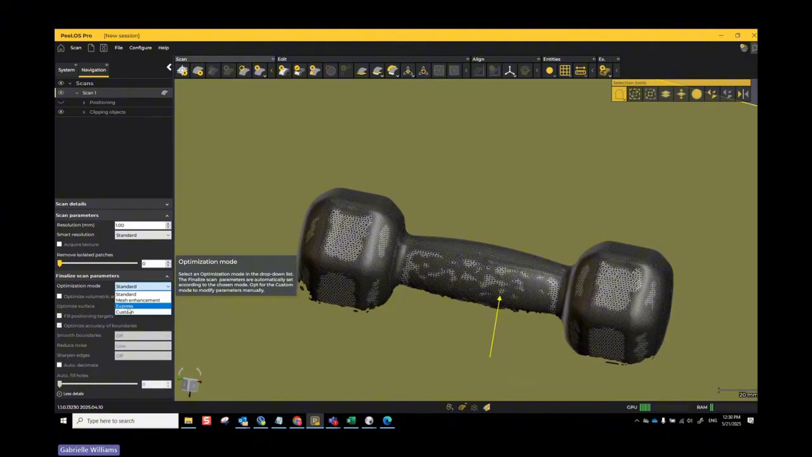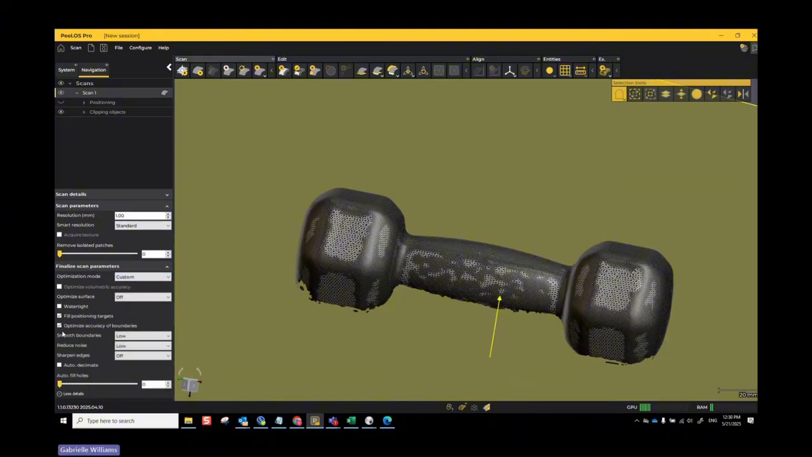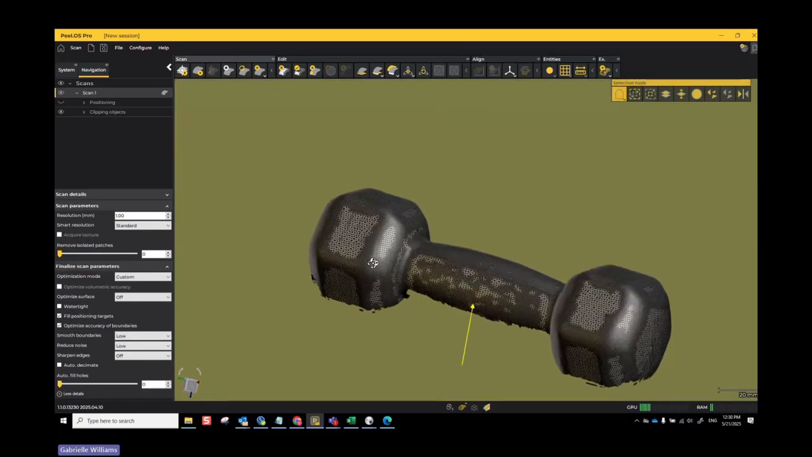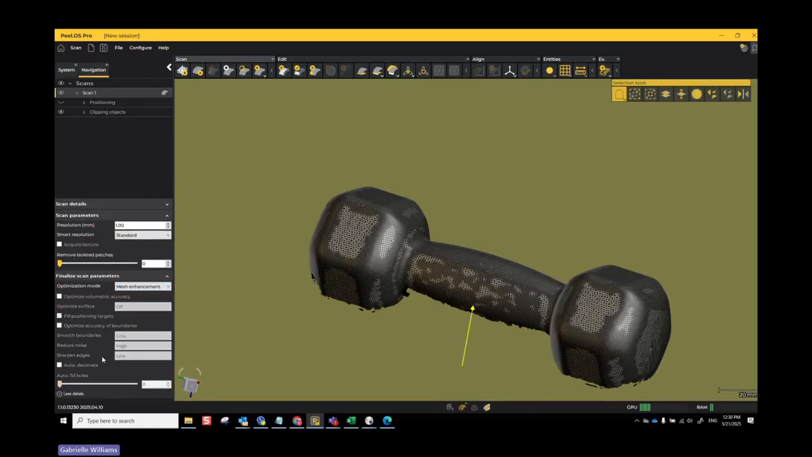If you want to play with them and get a better idea of what they each do, you can click on custom and test them. You'll see here there's a watertight option, which forces it to be watertight. In this case I don't want that, because maybe I'm going to scan the other side and merge it. So I just leave this as standard, but you also have the options of mesh enhancement, which has its own settings, and Express has its own types of settings too. Okay, I'm going to go back to standard, and then we'll continue from here.